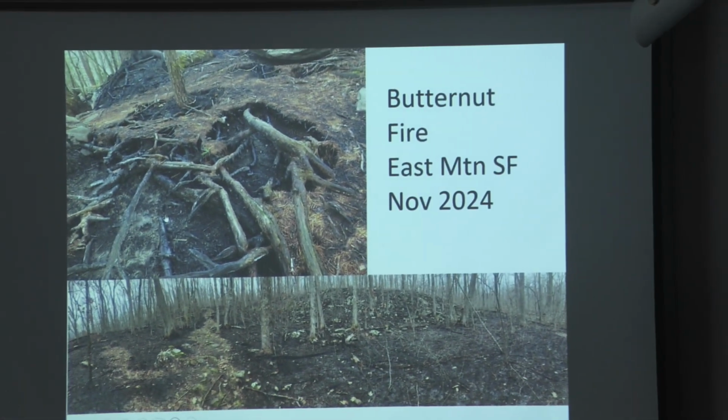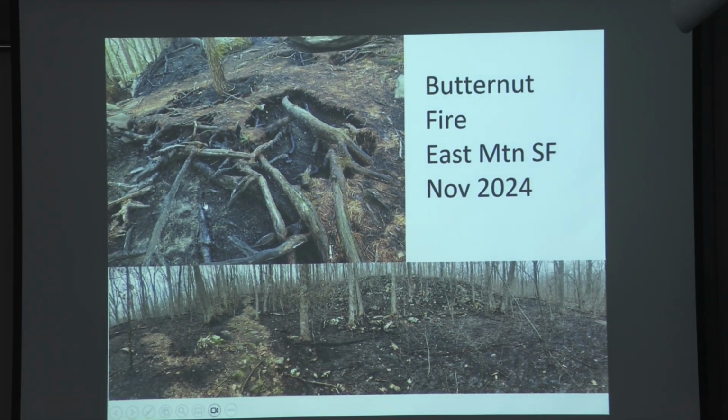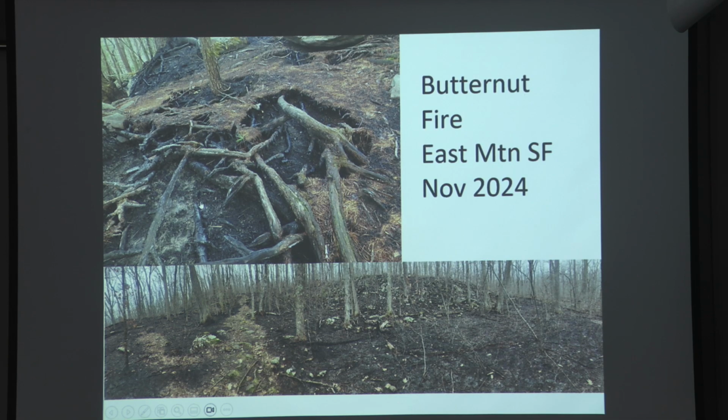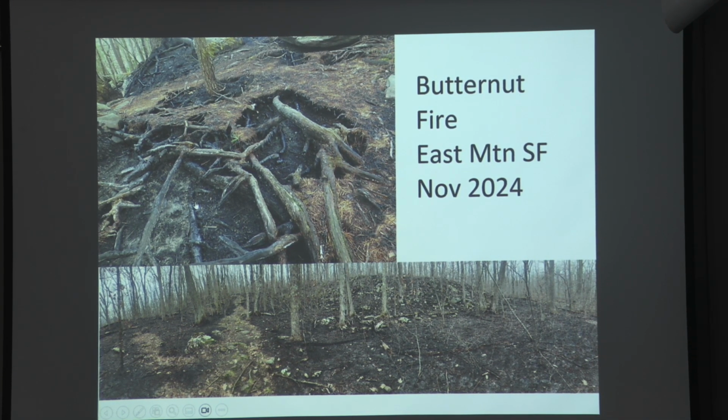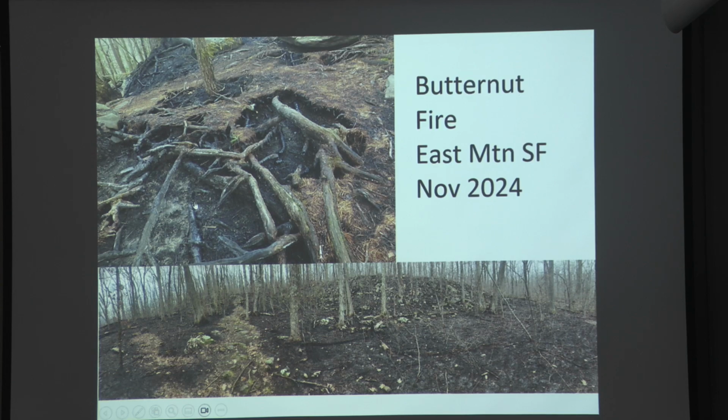Something a little different. Everybody's heard of the Butternut fire, I assume, if you're from the area. That's what it looks like. And it burned a big piece of East Mountain State Forest. So we've been doing some plant and wildlife monitoring in this area a little more aggressively than we have in the past to see how it changes and recovers from the fire.